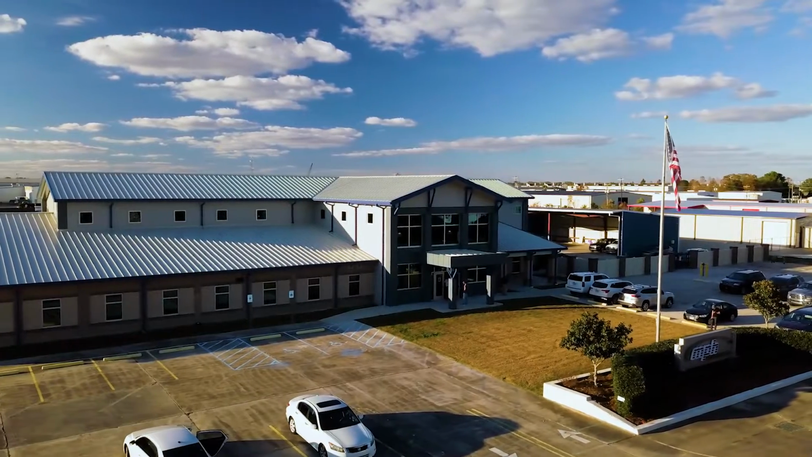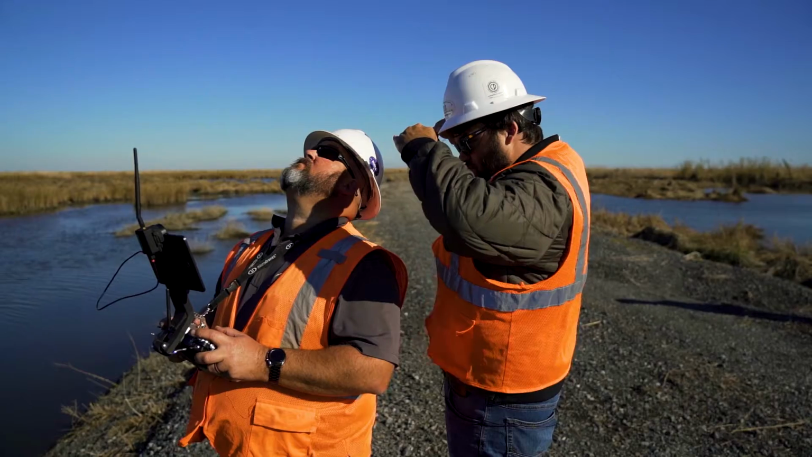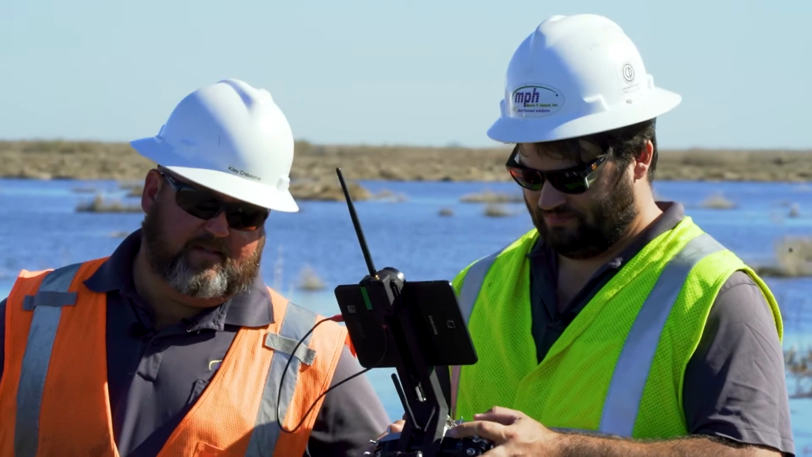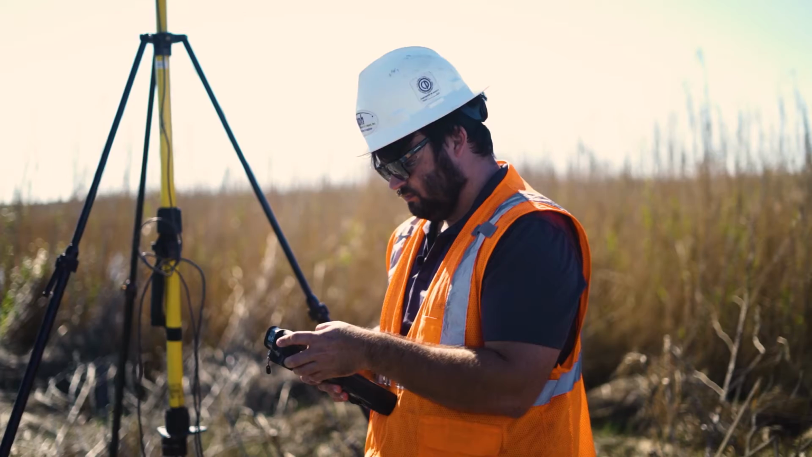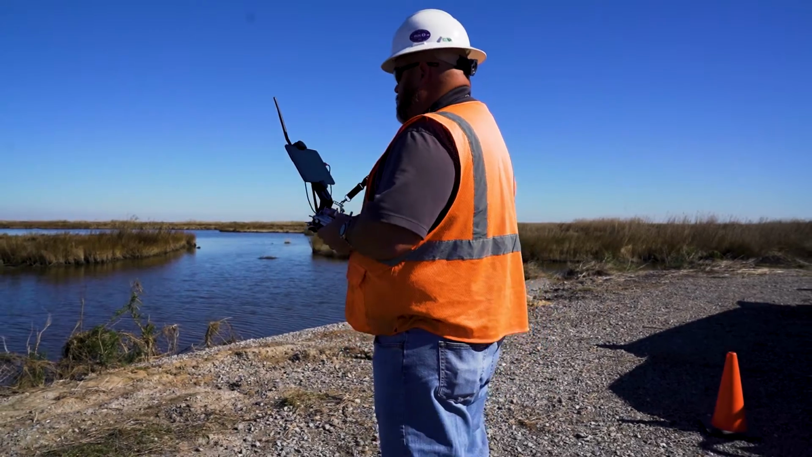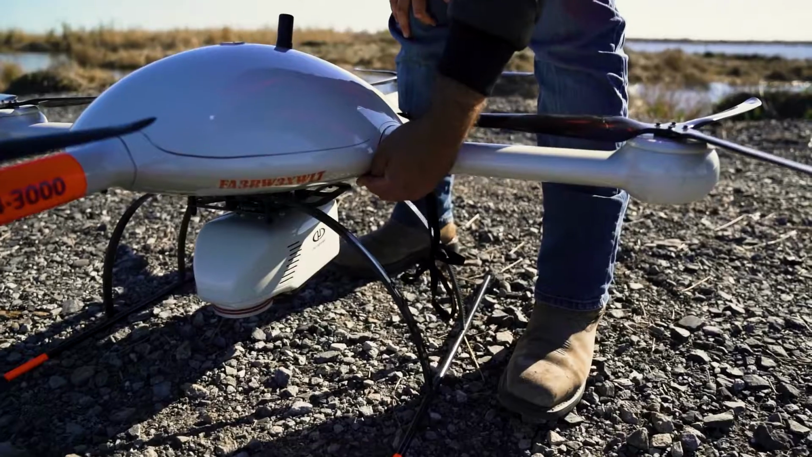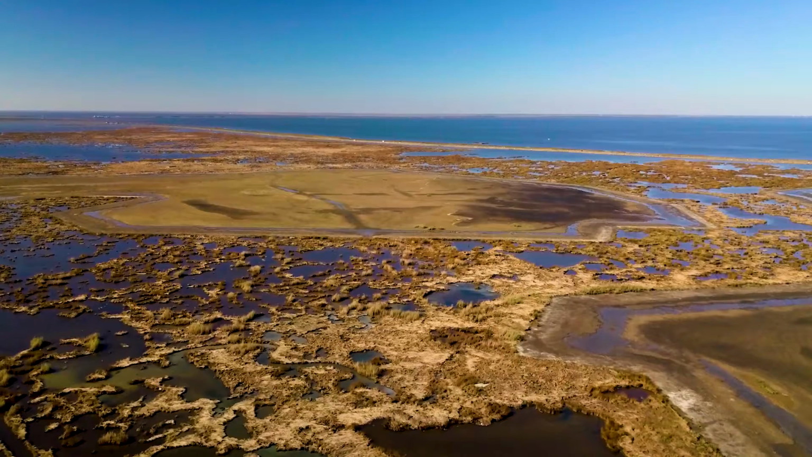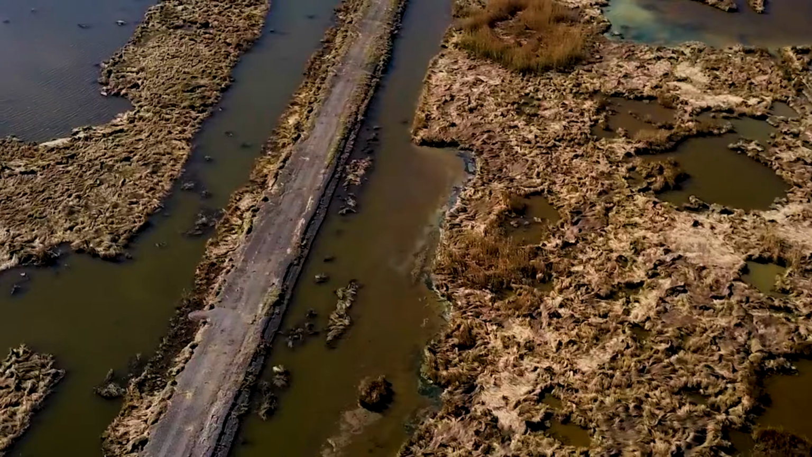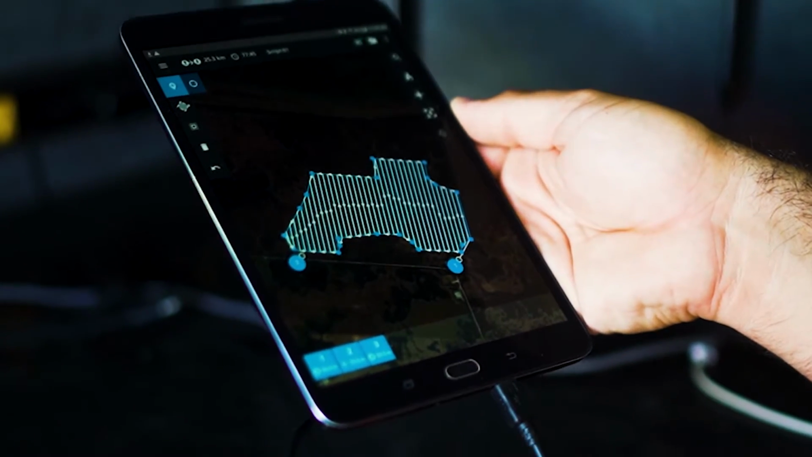Enter the surveying and engineering firm Morris P. Hebert Inc., or MPH for short. The MPH team includes environmental regulatory specialist and UAV pilot Dakota Dagenhardt, remote sensing tech Kiley Cressionie, and project manager Stuart Babin. The team is deploying their MD LiDAR 3000DL from Microdrones across a 200-acre area of restored marsh to determine whether quantities of fill material meet design specifications.